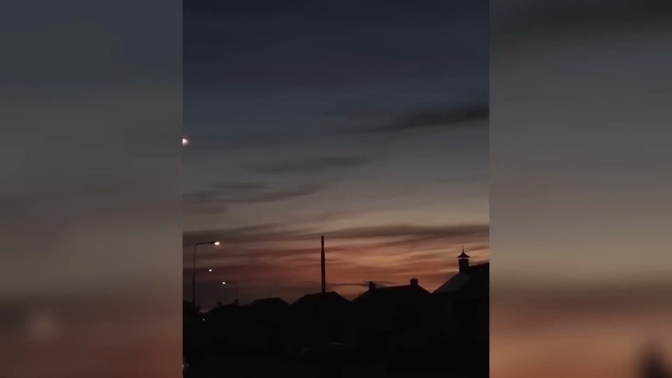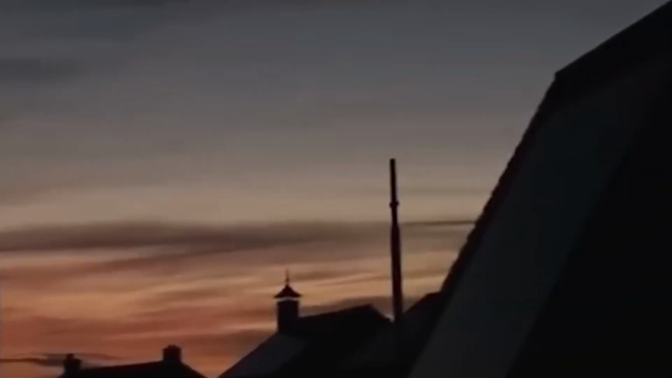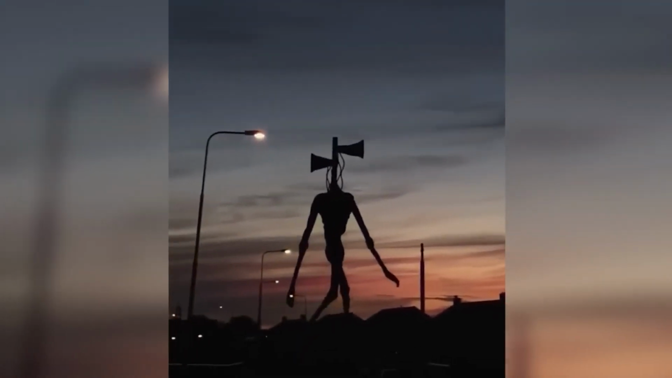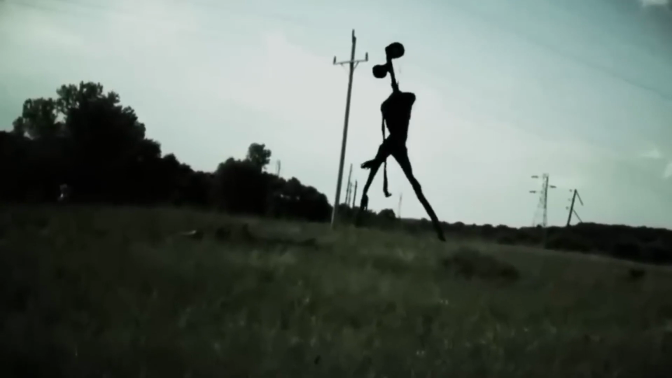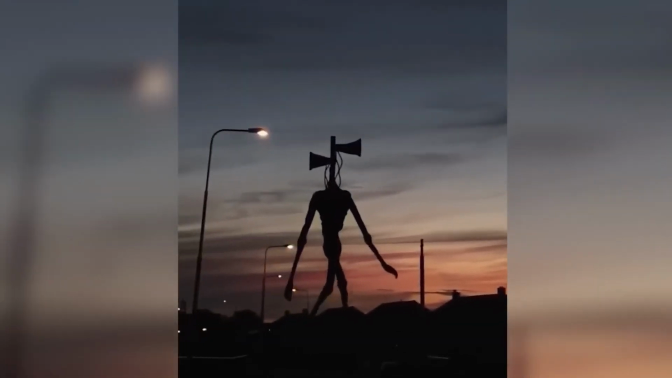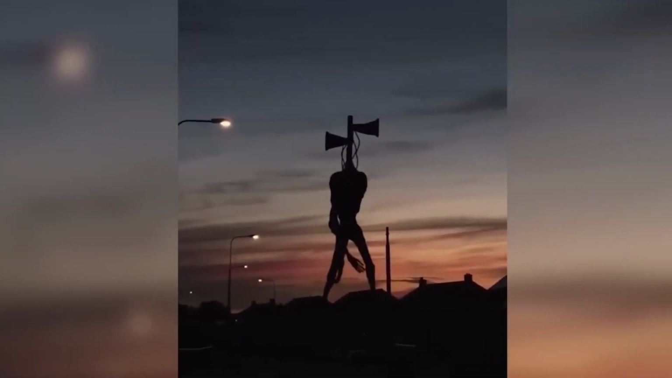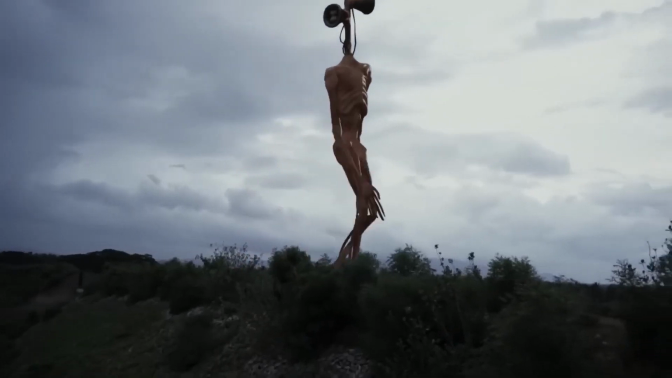A man in Amsterdam was recording the pretty after-sunset sky when he ended up getting one terrifying creature on camera, a siren head. Yes, you heard it right. This massively huge siren head was seen. However, at first it was just some scary noises and it took a few seconds before the monster came into sight. What do you guys think? Is it fake? Or do siren heads really exist in real life?